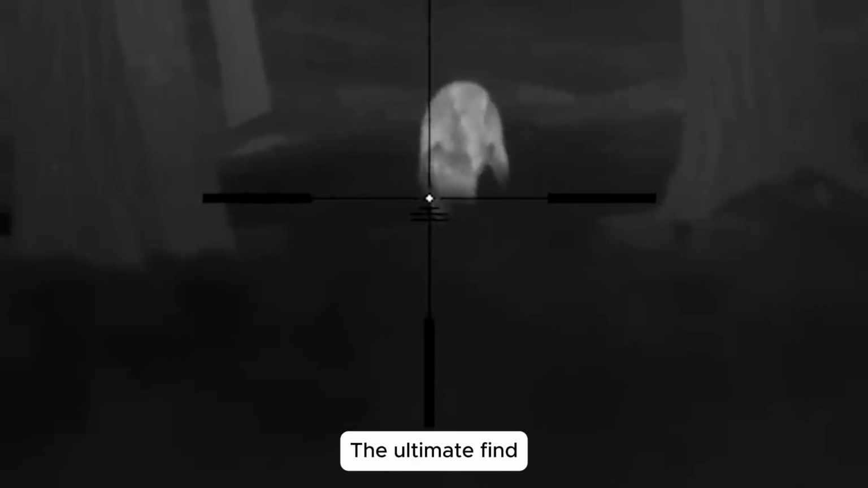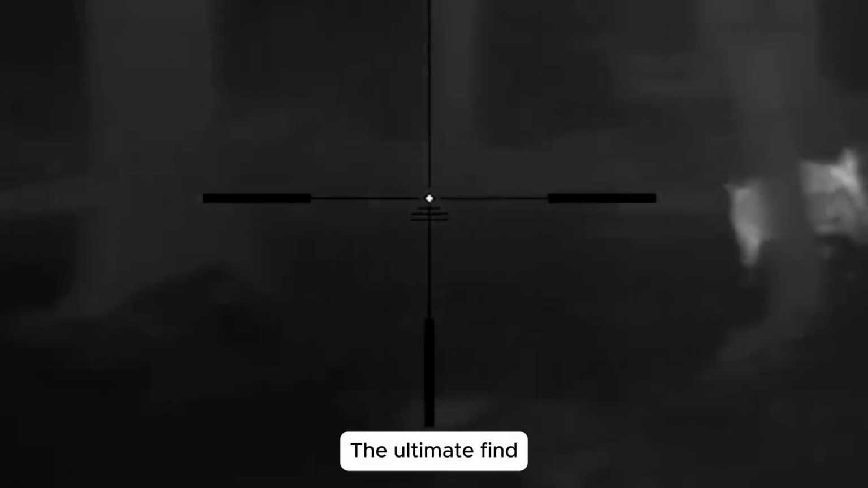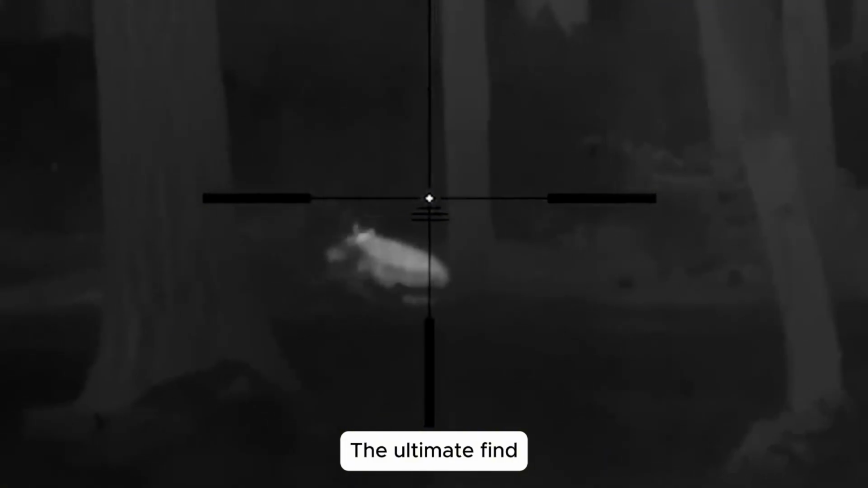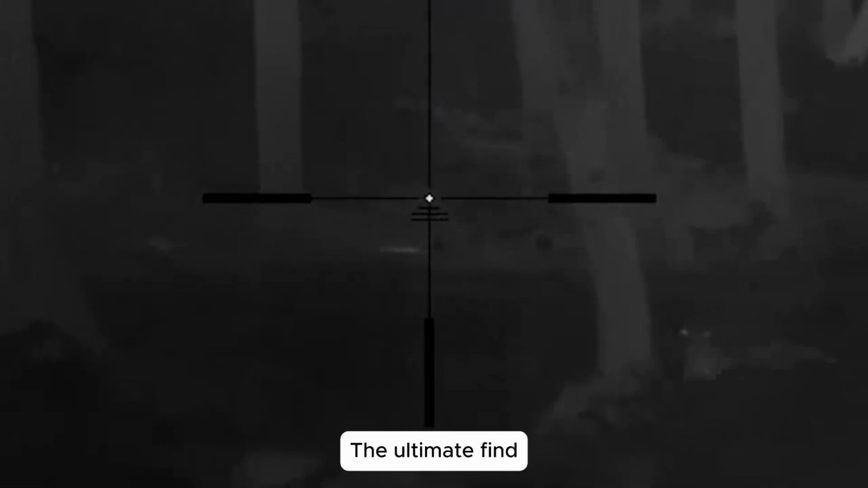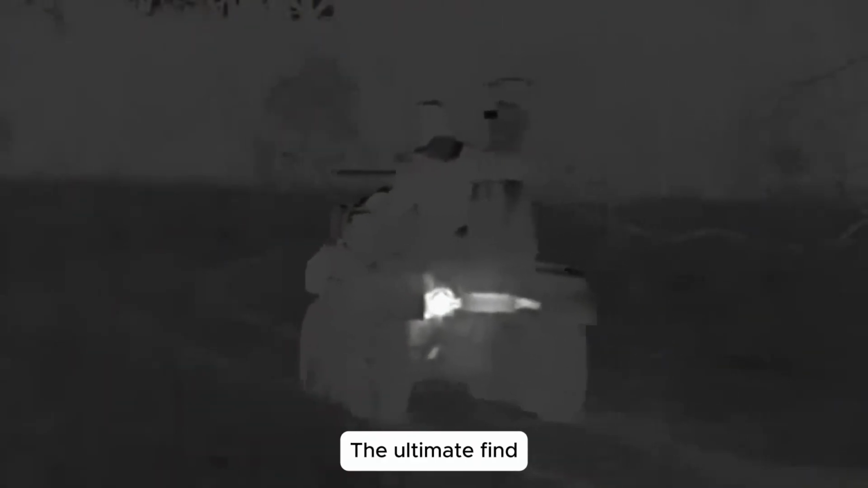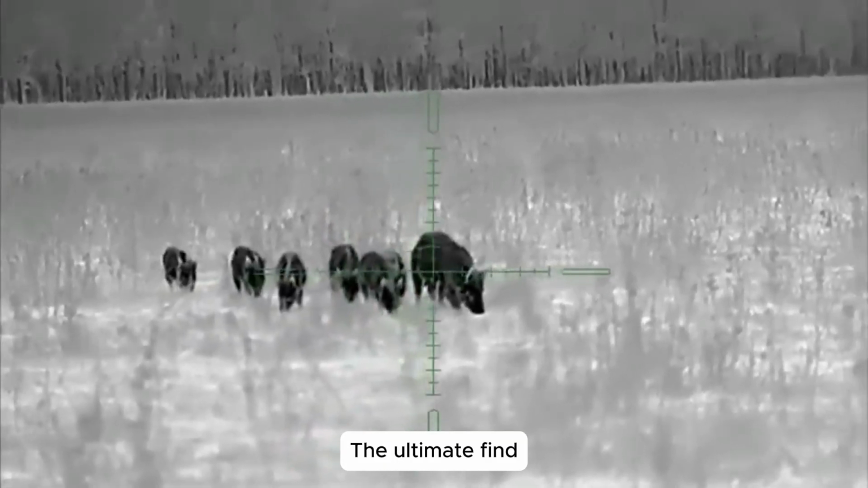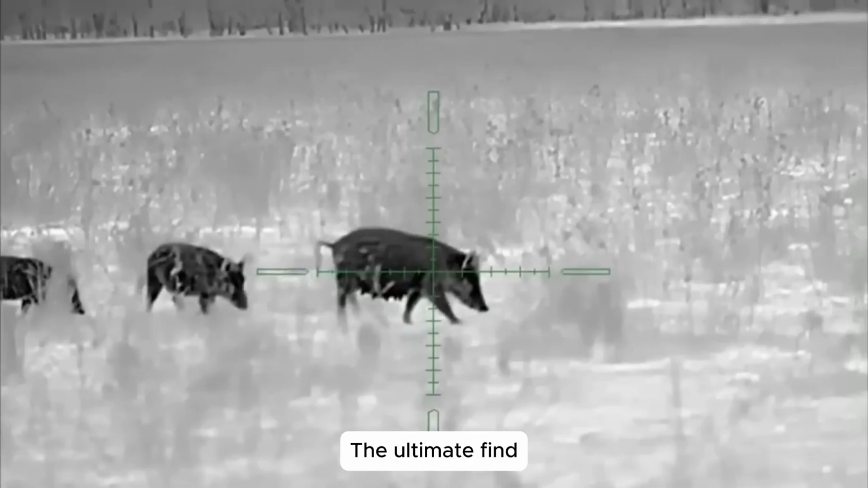After careful discussions and planning, we prepared ourselves. Camouflage uniforms were put on, boots tightened, firearms checked, and radio systems tested. Most crucial of all was the thermal scope paired with a built-in rangefinder, perfectly calibrated and ready. Outside, the pickup truck rumbled to life, waiting only for the signal to move.